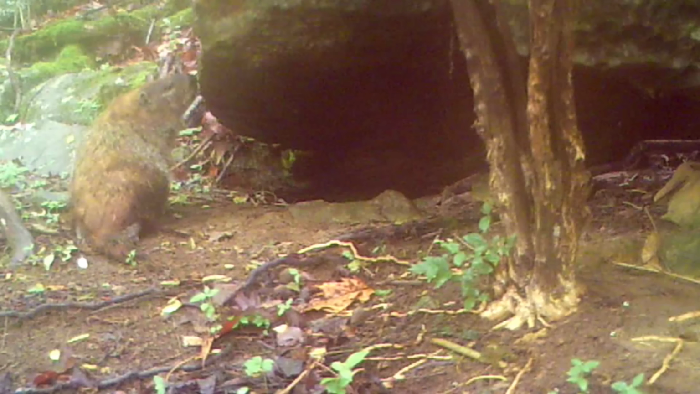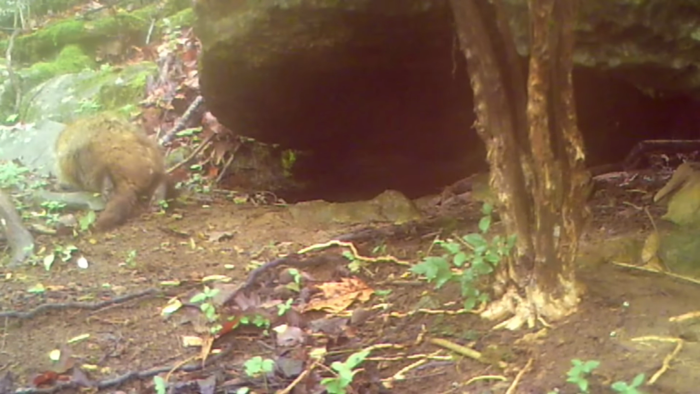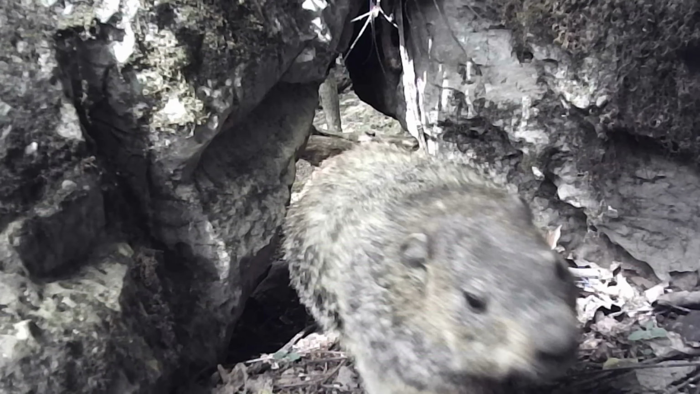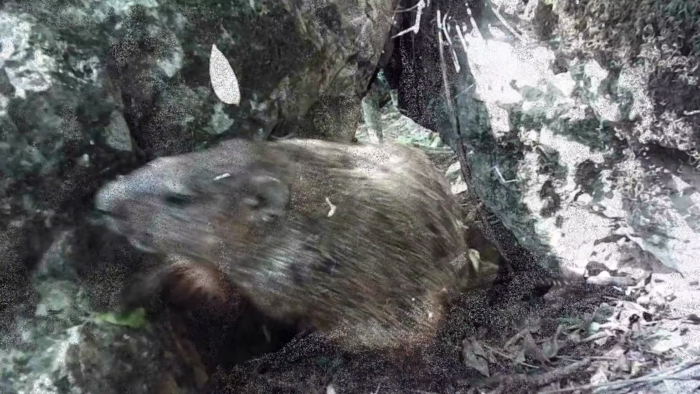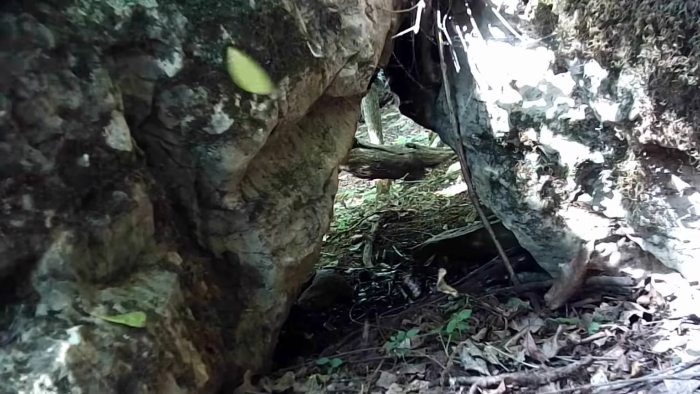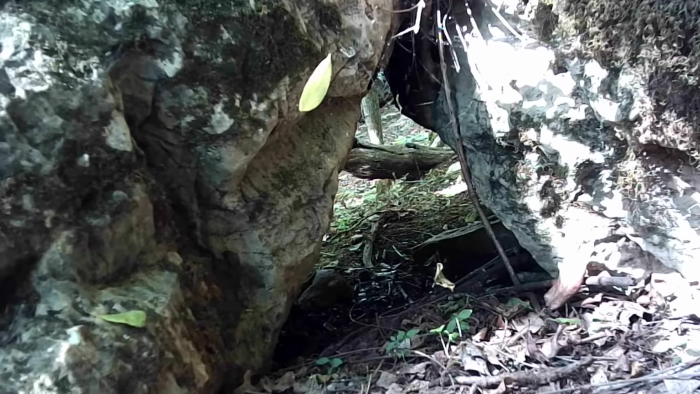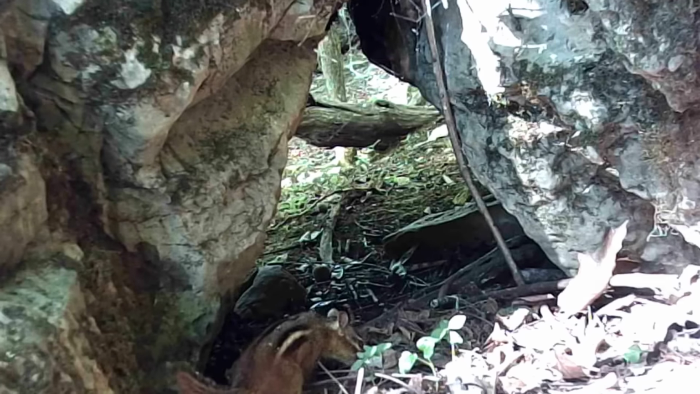This old groundhog, bless its heart, it's got a birth defect. Never seen it before. That's sad. We're back at the back of the rock. There's old Dirty Dan moving through. Catch glimpses of him. He moves on. And little ground squirrel.